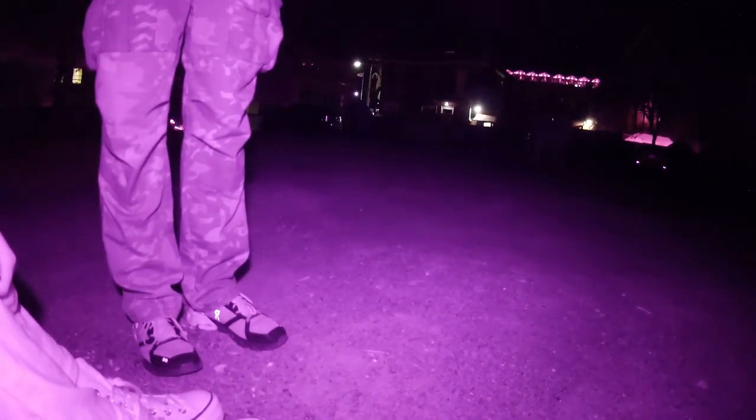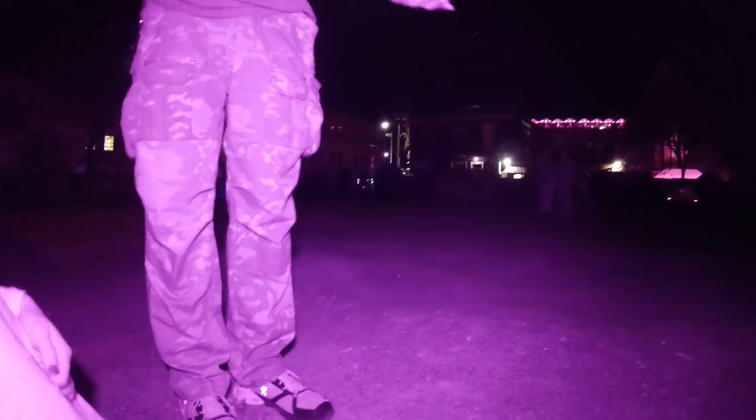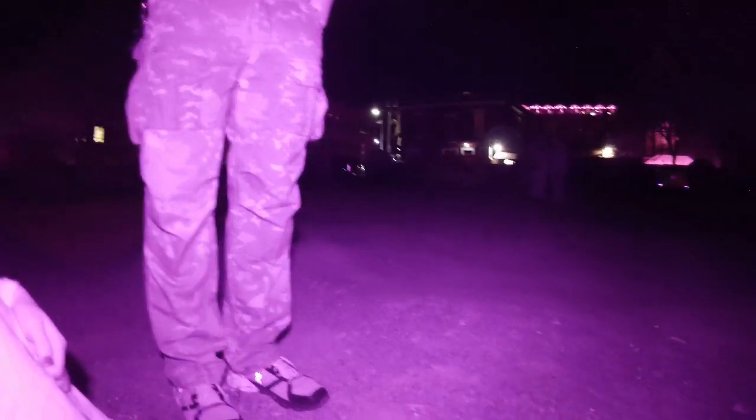Okay, cool. Now, the cool thing is tomorrow morning, when you guys get your footage back, you're going to see a square of little tiny dots over technology. That's the fun part of it. Gotcha. That's how it works. Yeah. So it's a depth perception camera. That's basically all it is. Cool.